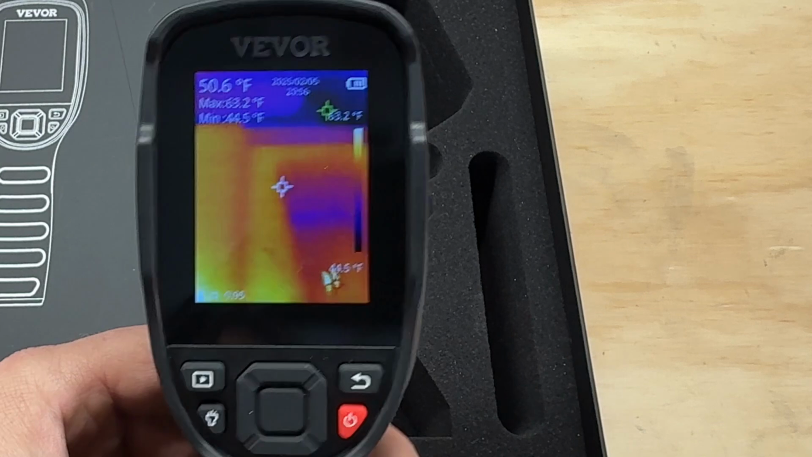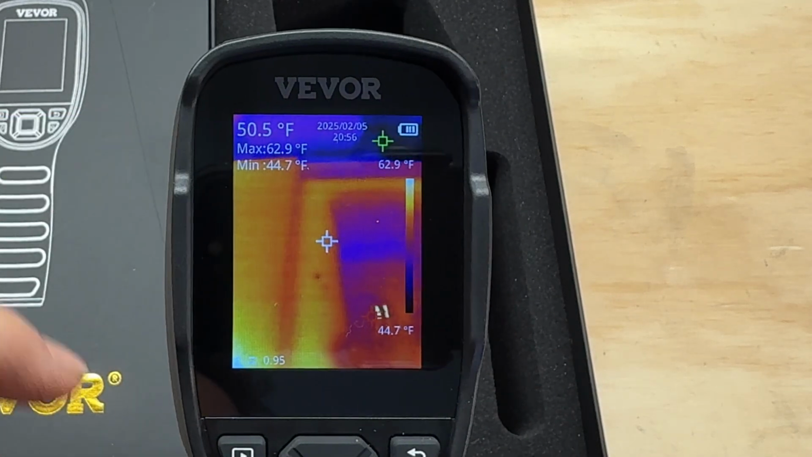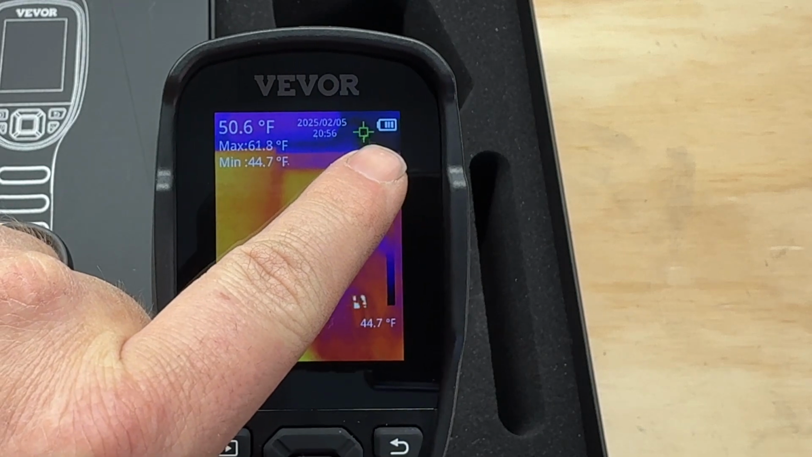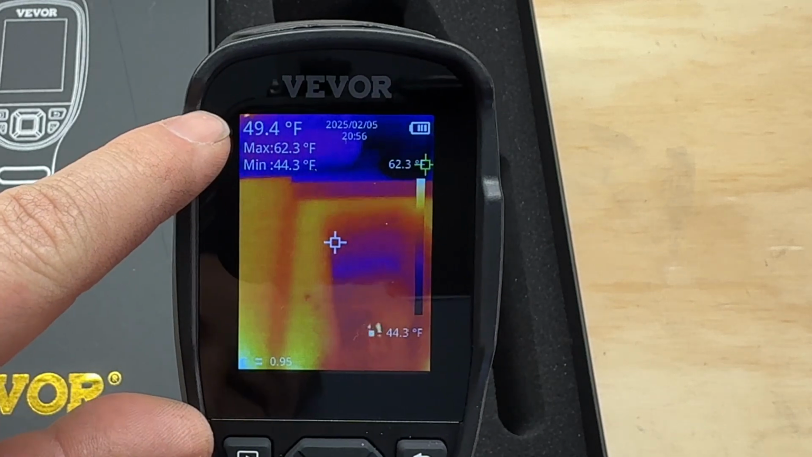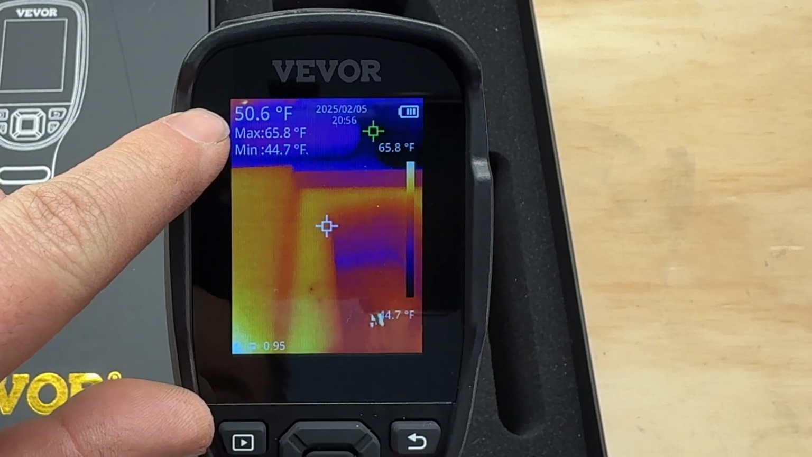Also, I forgot, we'll talk about what's on screen. Right here we have the date. You can turn that on or off. Personally, I'm going to have that on. You have your battery indicator there. You have the current temperature here. That's going to be your center point that it's detecting.